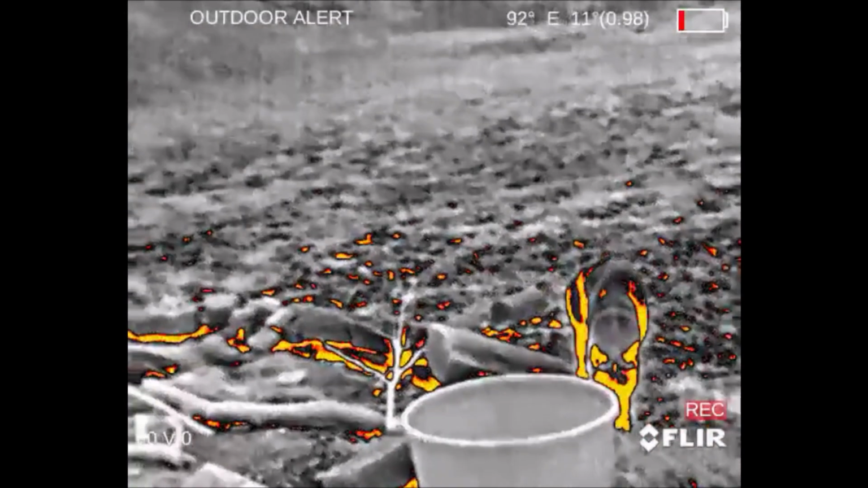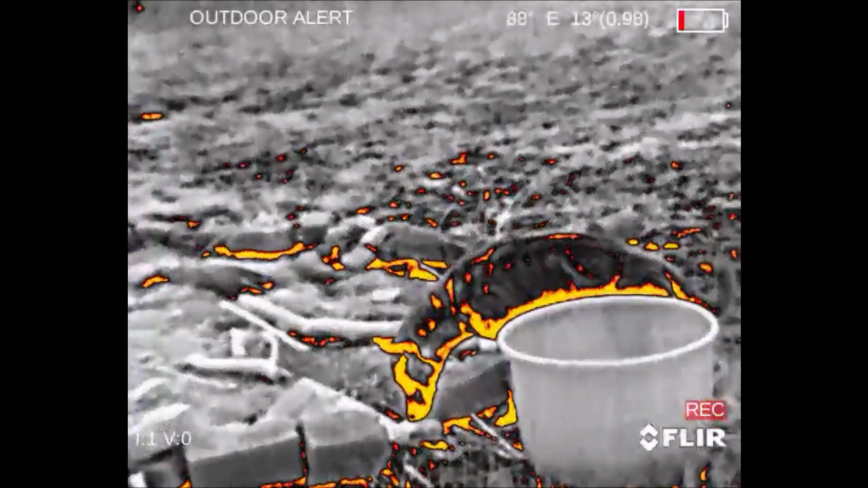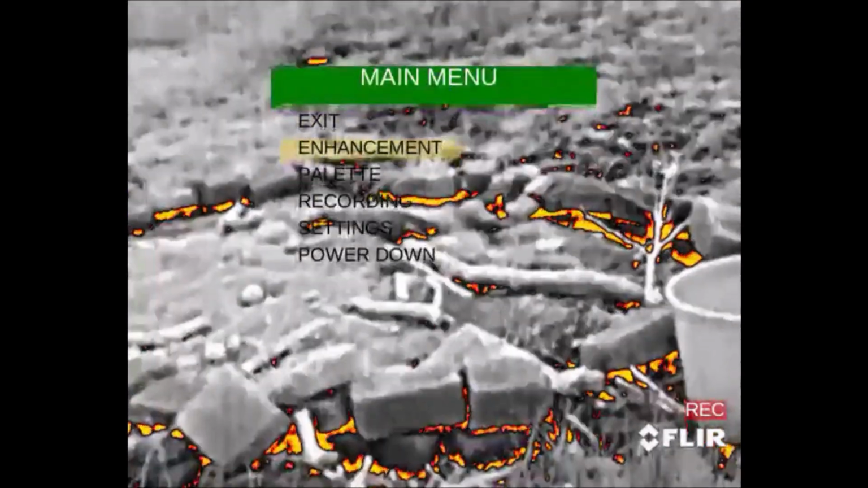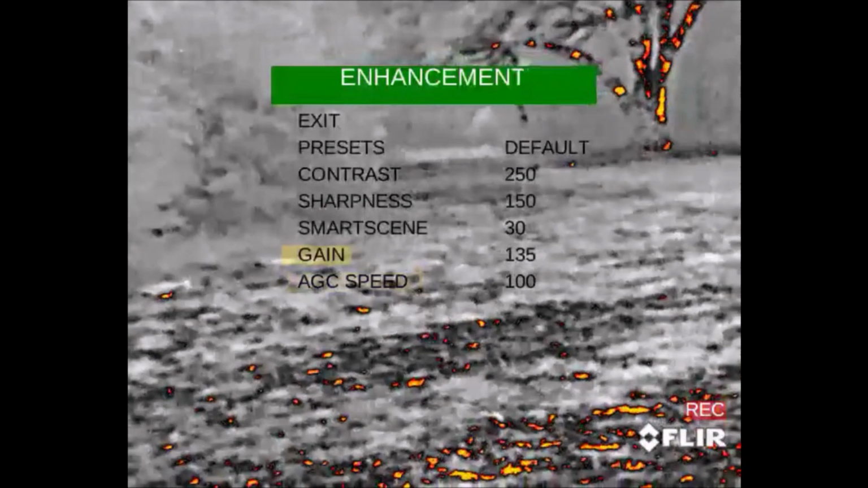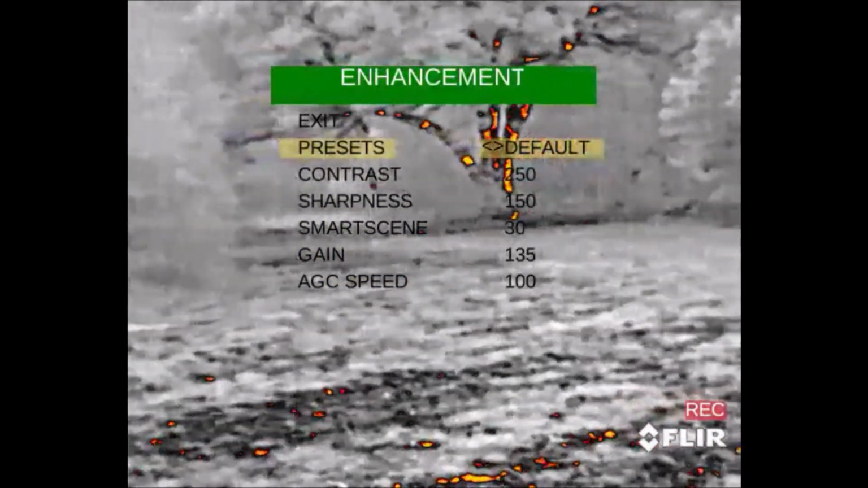So now let's take a look through the various settings that it has. Oops, I took a picture accidentally. Let's take a look at the various settings in the menu that we can go through here. Enhancement. So here's where we can pick our different ones. You can adjust all these different things to get exactly what you want. Let's change our settings here.